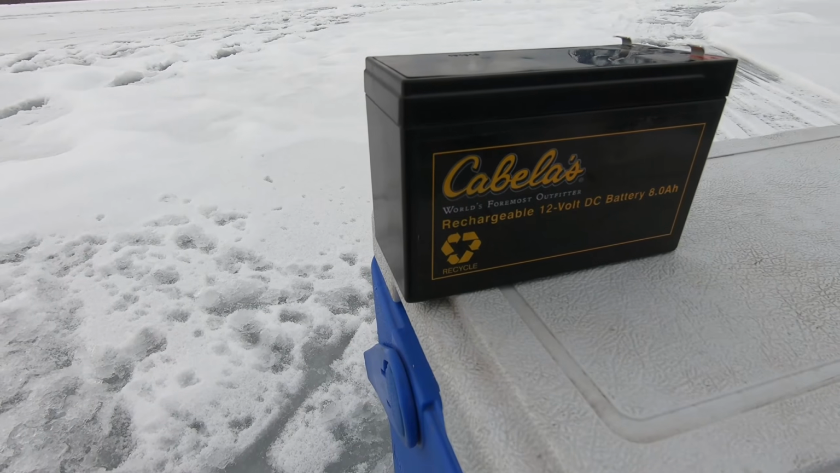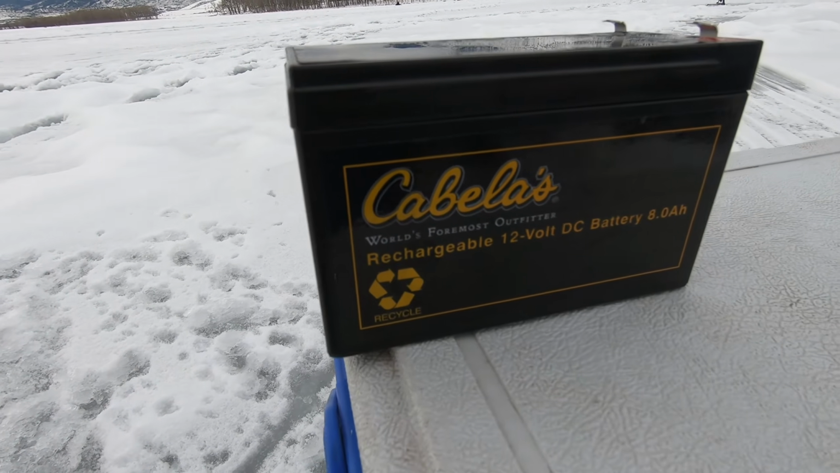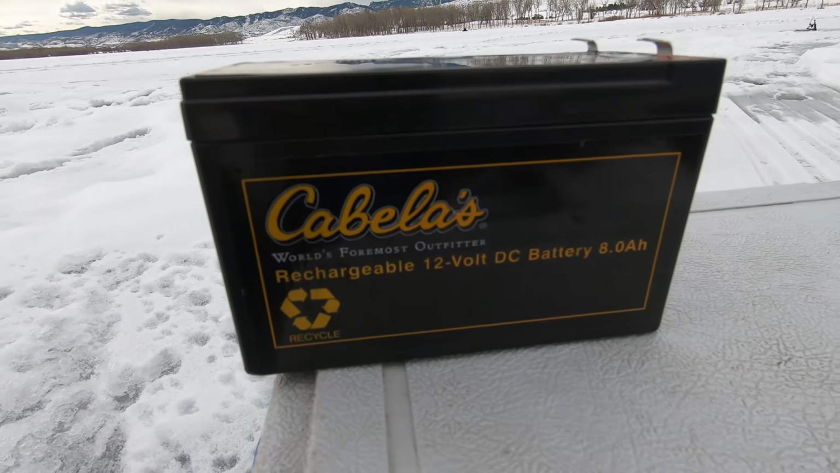One really nice thing about the Vexilar FL-8 SE is it runs off of your normal 12-volt marine battery. You can get them at Cabela's, Bass Pro Shop, pretty much anywhere. They are rechargeable, which is pretty important. I usually get at least 16 to 20 hours per charge, depending on how cold it is, obviously. But it's very, very portable, makes it nice and easy.